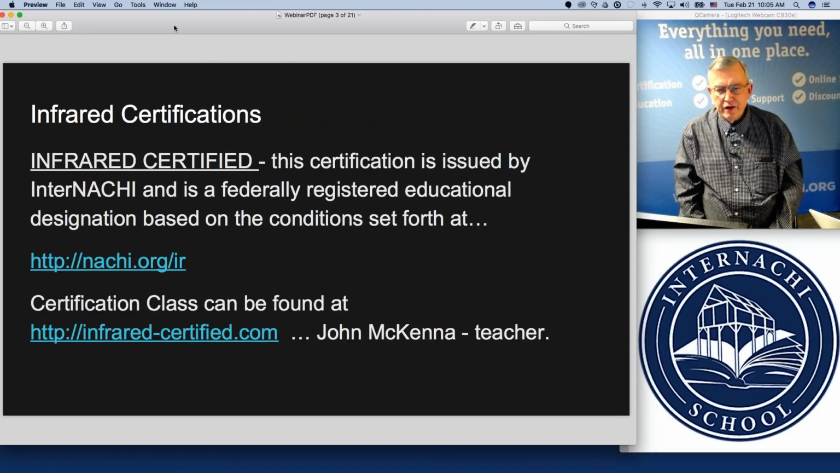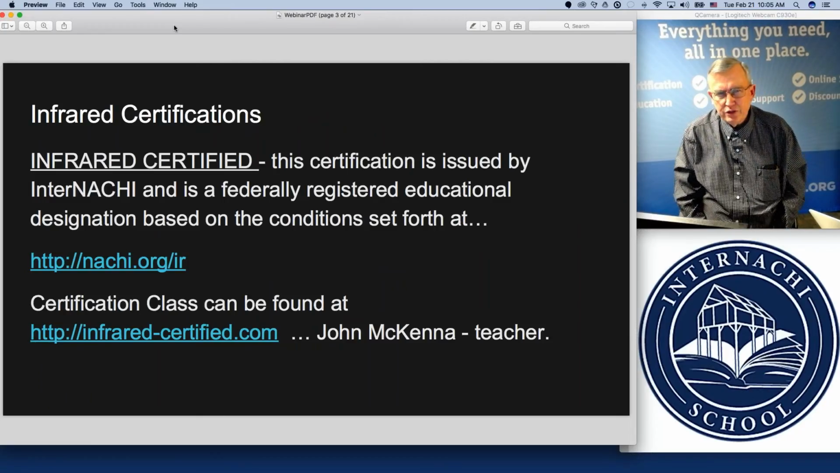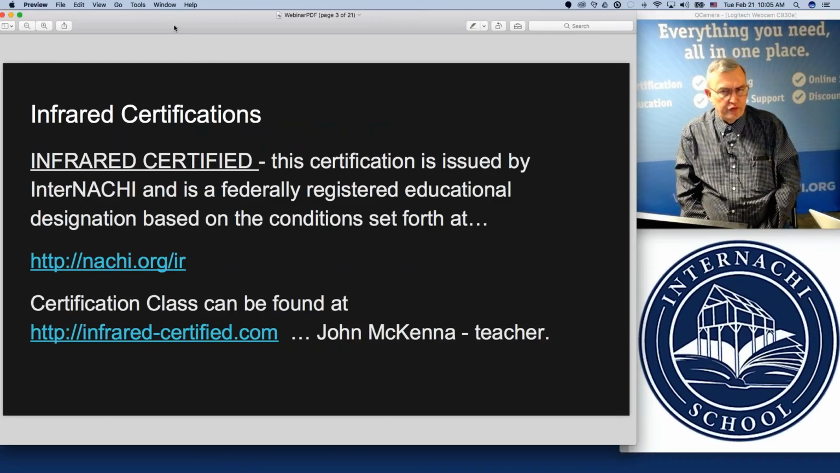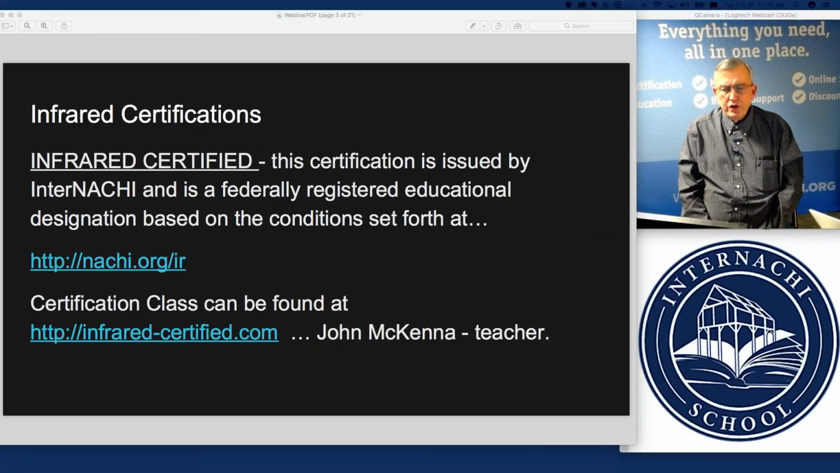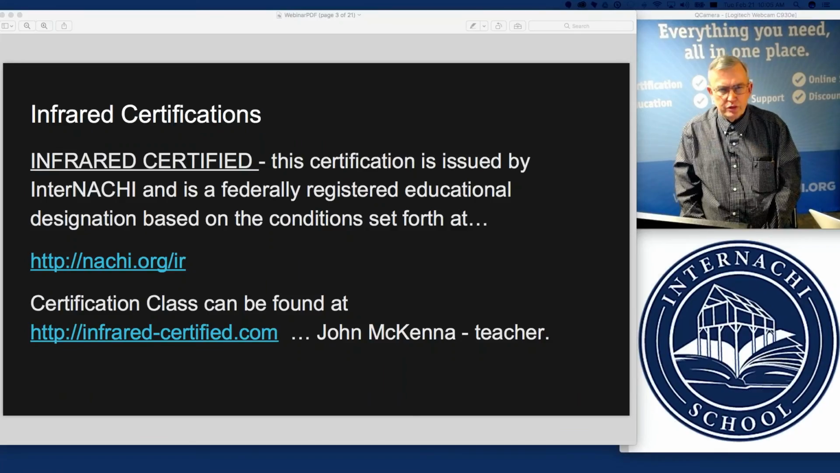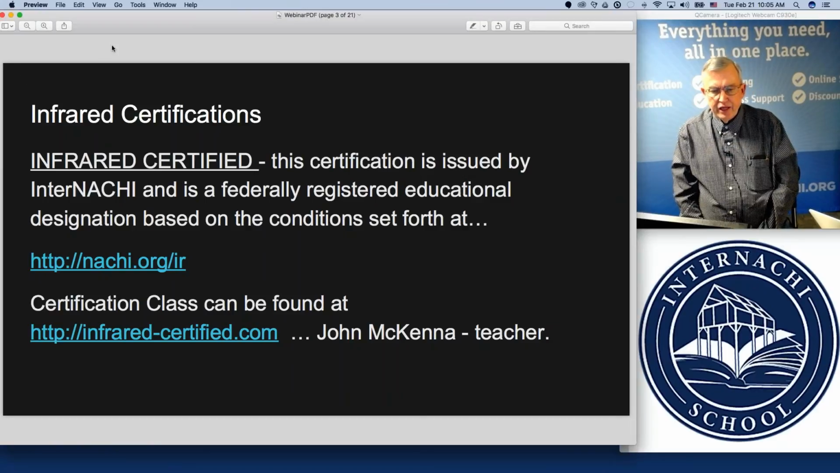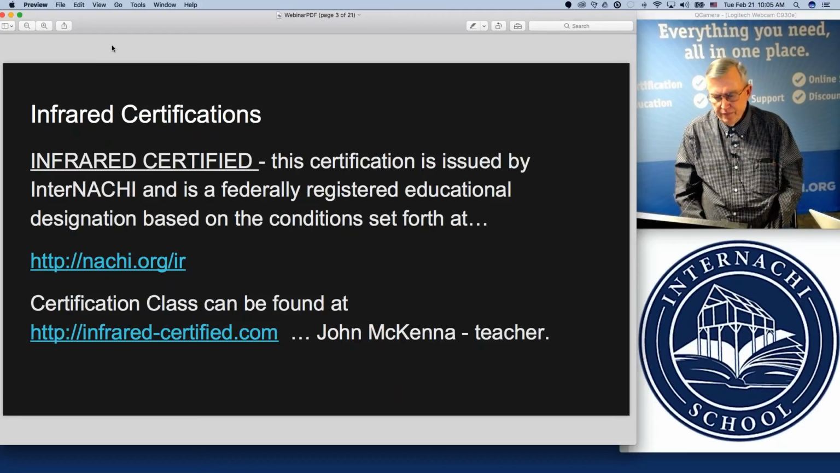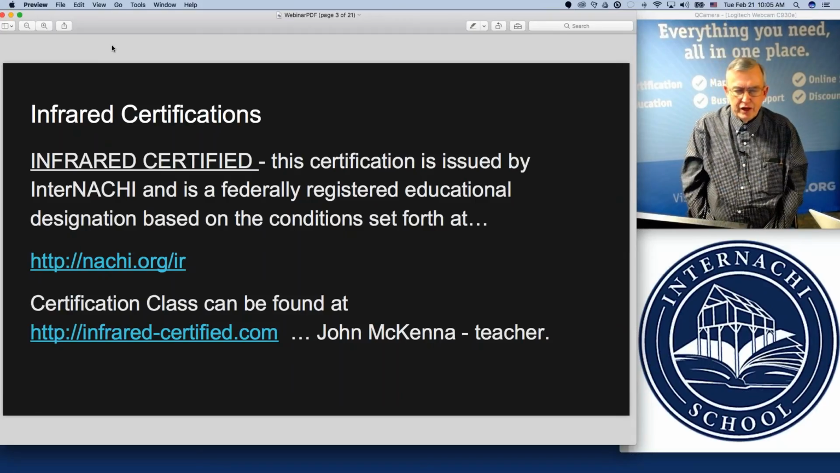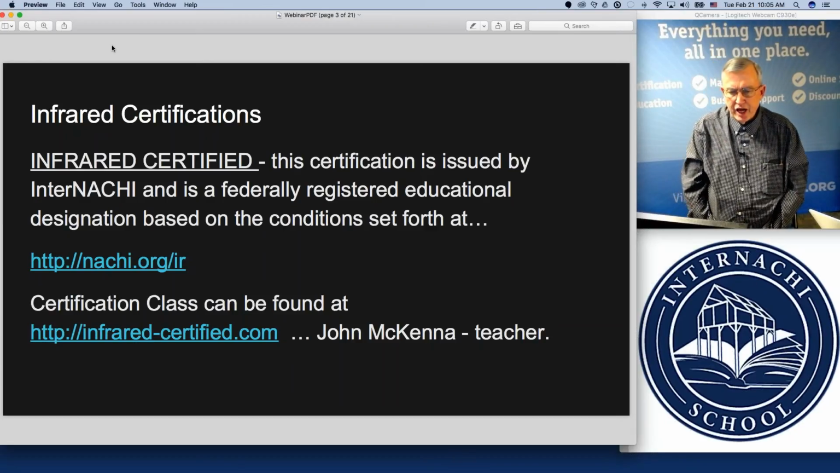Let's go to the next slide there. InterNACHI has created a trademark educational designation that's called Infrared Certified, so that when you complete the process laid out by InterNACHI, you can tell your clients and advertise on your website and brochure that you are indeed infrared certified. Basically, what we've done is we've taken the content of a level one class and we've modified it to the application of what home inspectors would use on a daily basis: home inspections and light commercial.